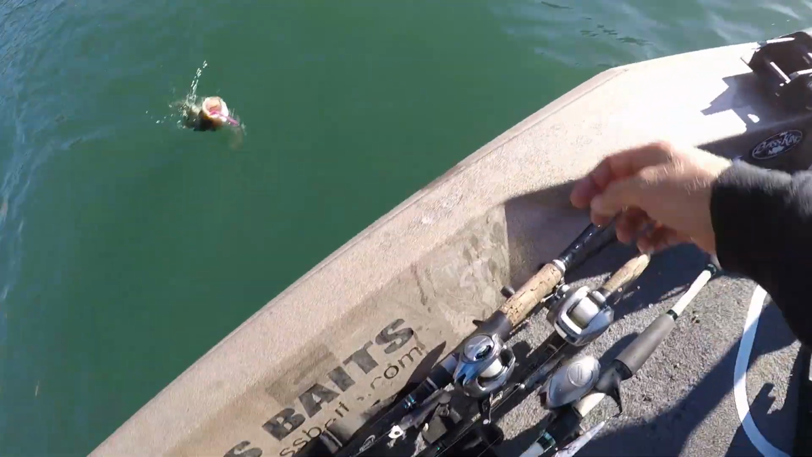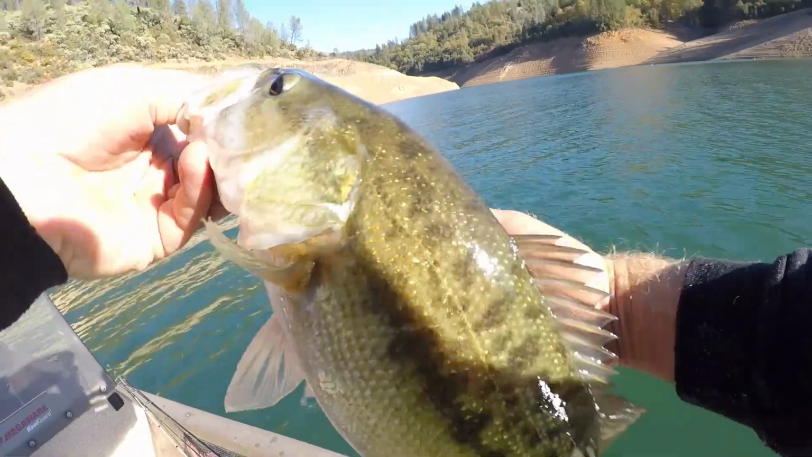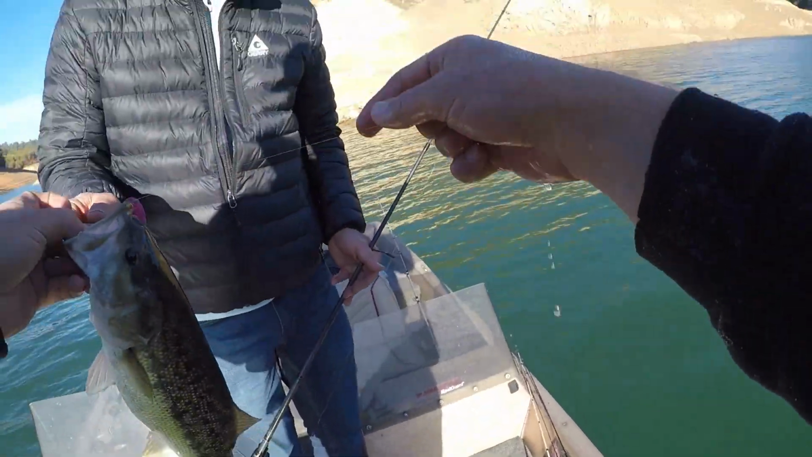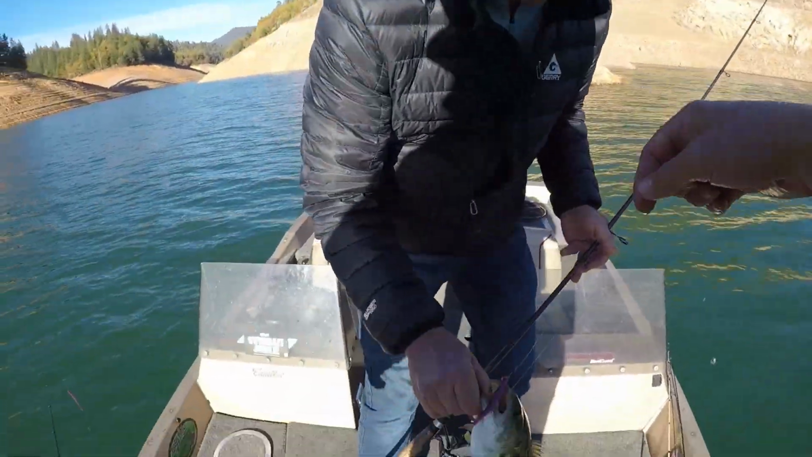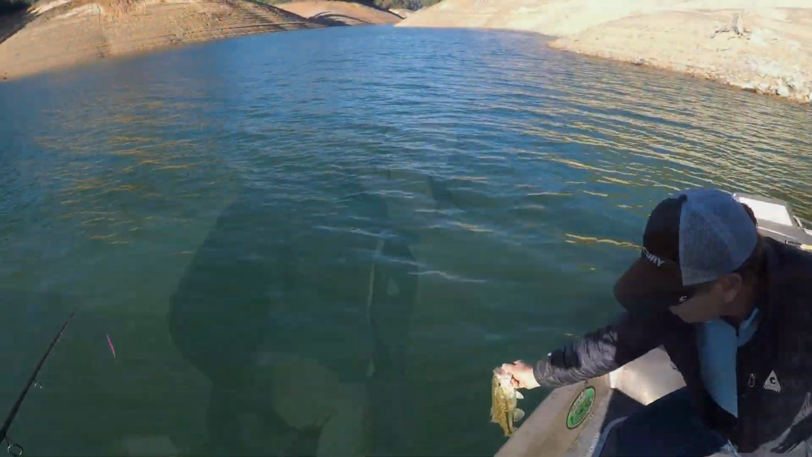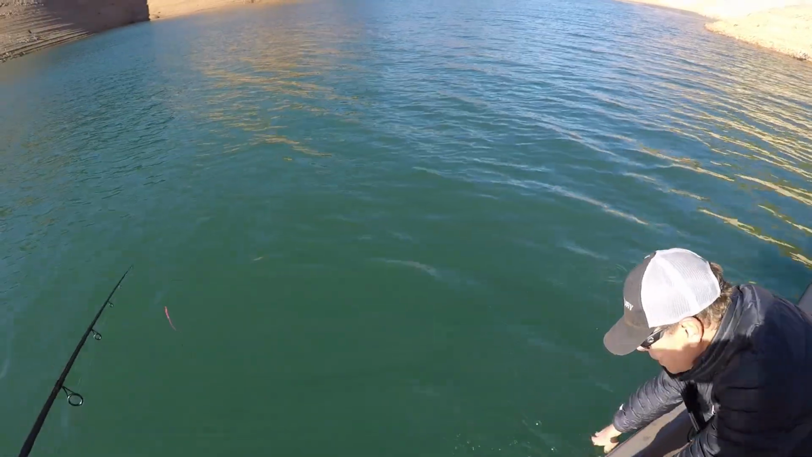Fat one. Come here, buddy. Decent one, huh? Yeah. Like 1.5 pounds? Yeah, definitely. Maybe 1.75 pounds. Nice fish. Oh, you got him? Yeah. Nice one. There he goes, back down.